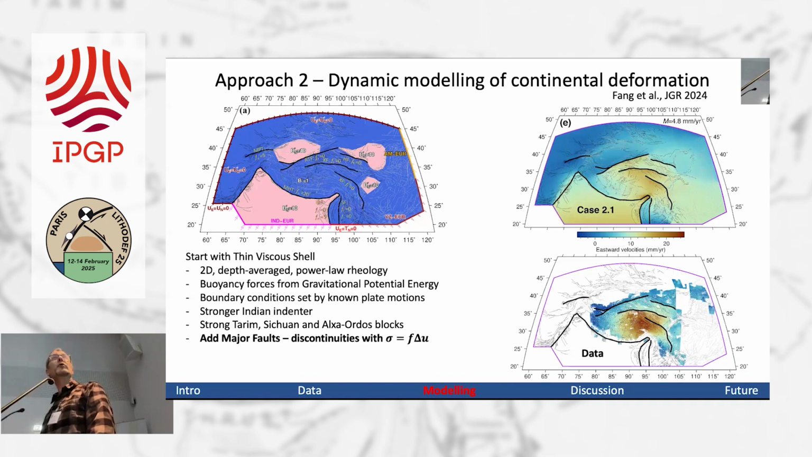So an alternative approach is to put faults in the model, and we had a preview of that this morning. If you start straight away, you keep everything uniform apart from these stronger blocks, and put some faults in.